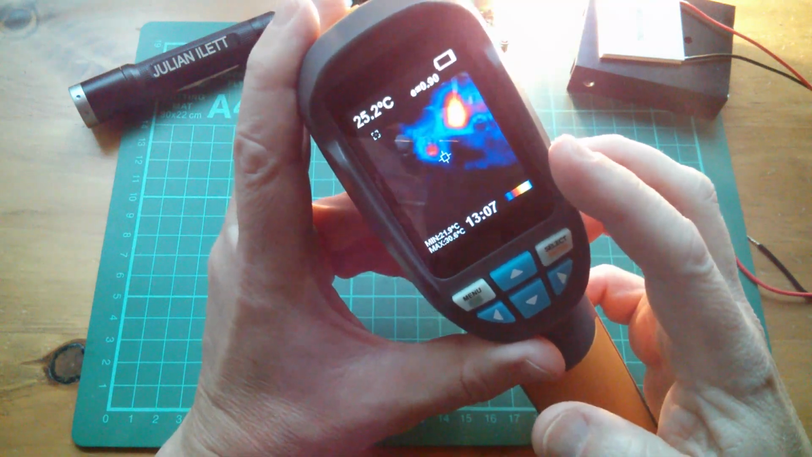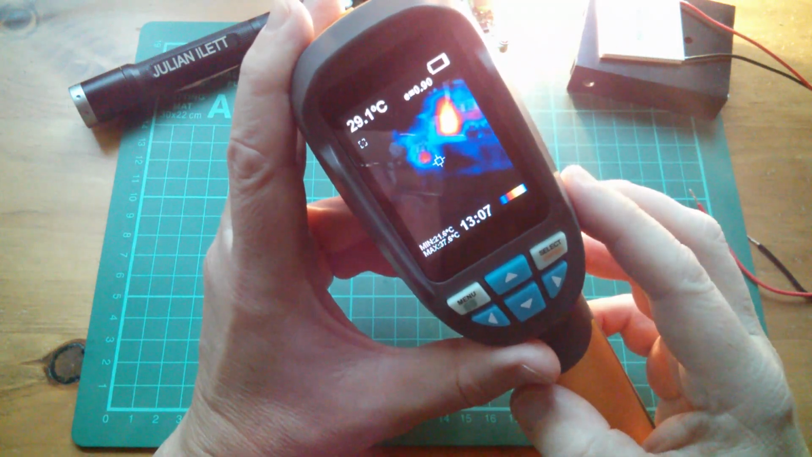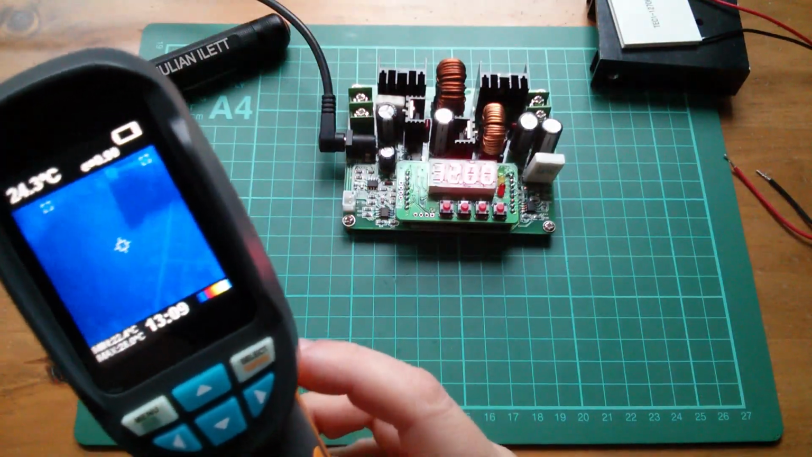And the lack of an ability to turn the optical image black and white is also a real problem, because generally speaking, the optical image is just for alignment. You just want to know what's causing that bit of heat. So a black and white optical image is perfectly usable, but you can't do it. You can only have color. But it is a useful thing.